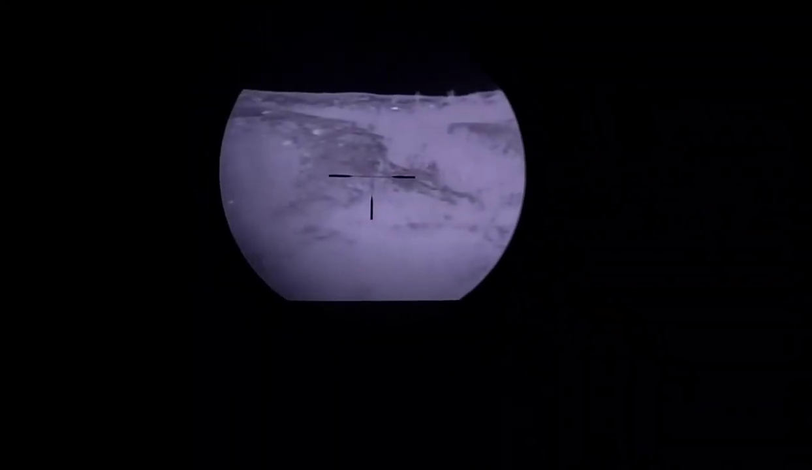All right. Pan around in white hot. Color palette that most people are used to. Horses out in the distance. Mountains out in the distance. We'll go ahead. Increase the contrast slightly, just to bring out the background a little bit more.